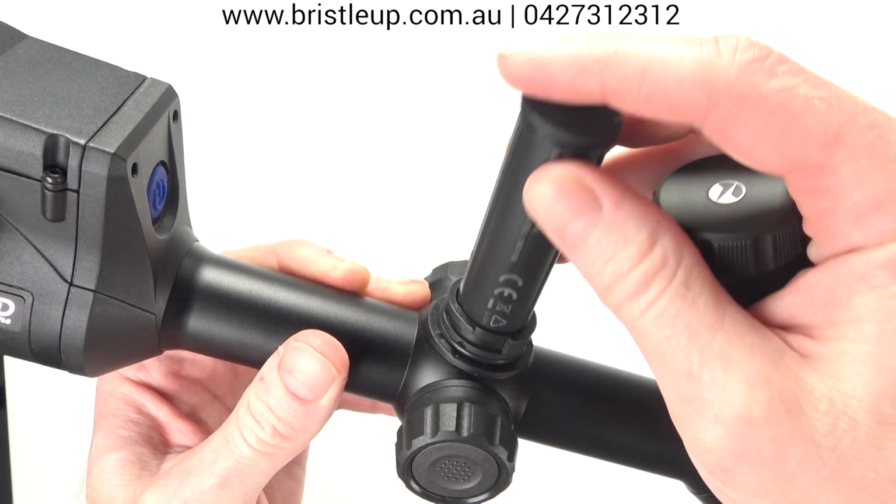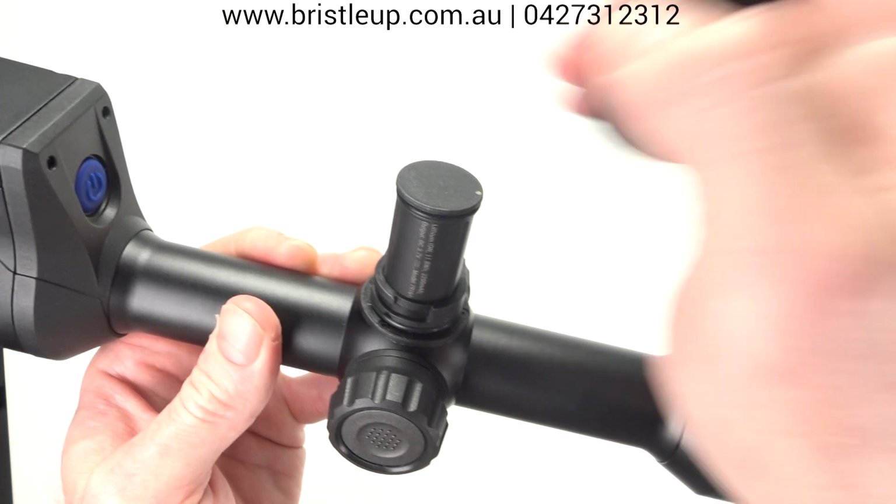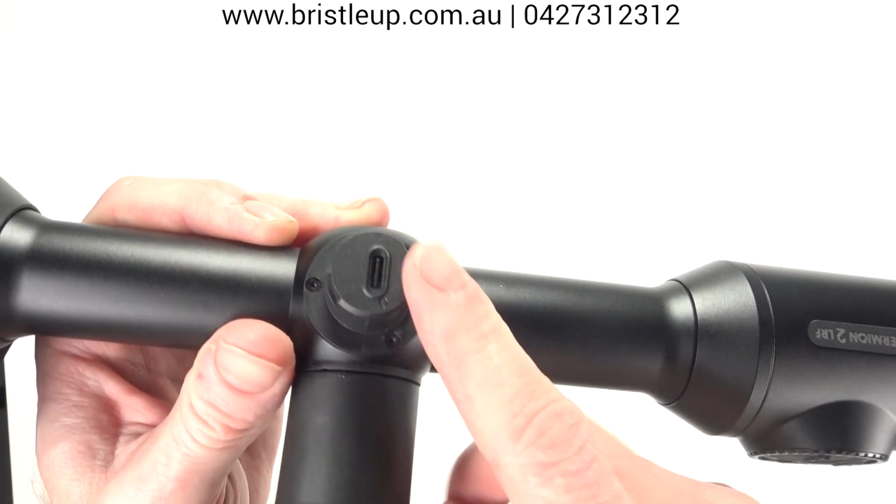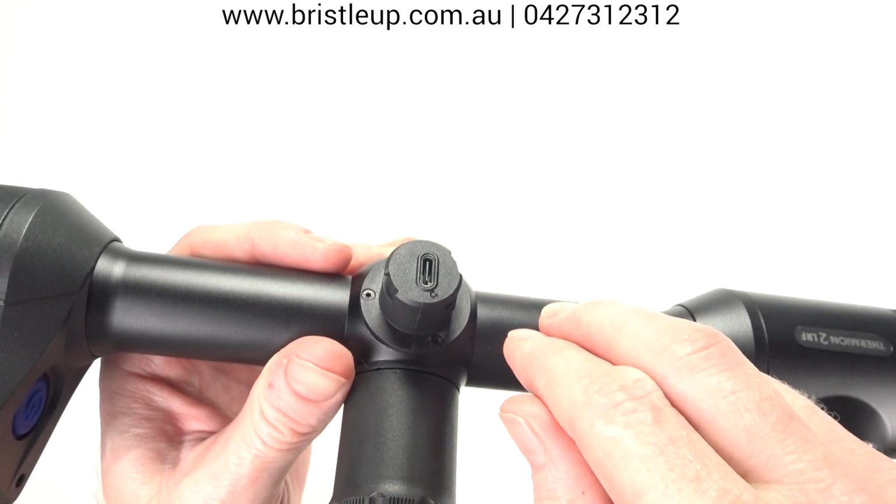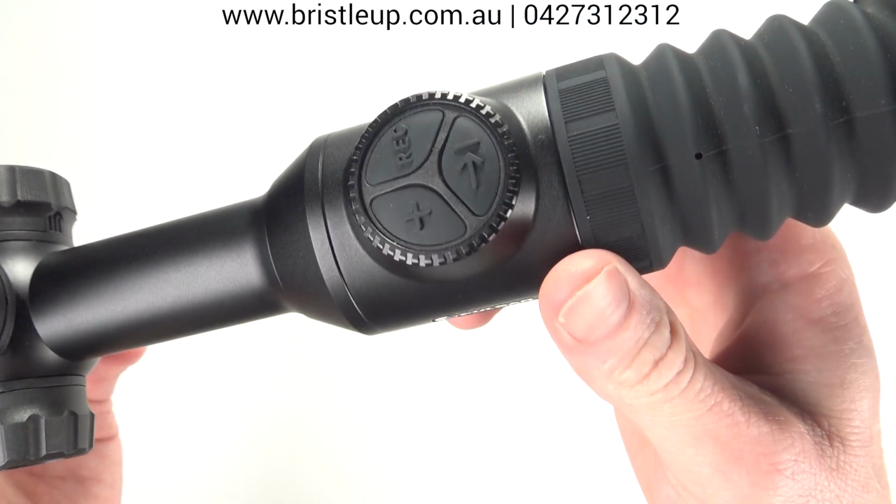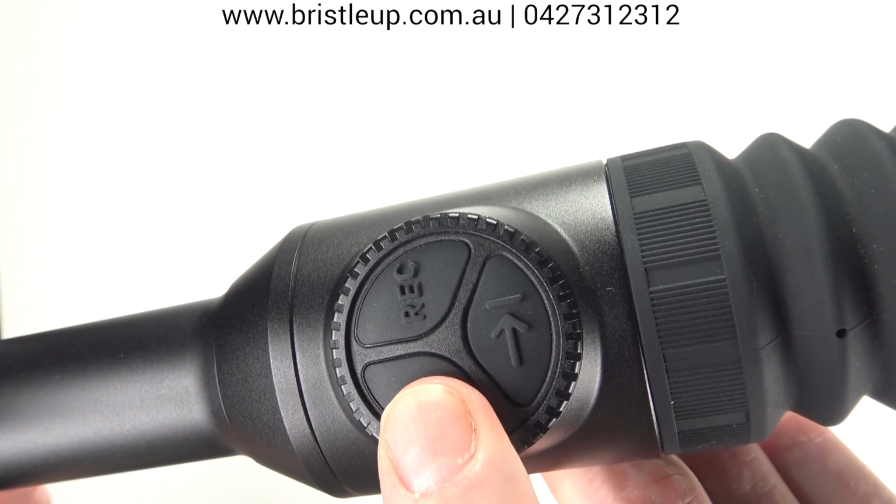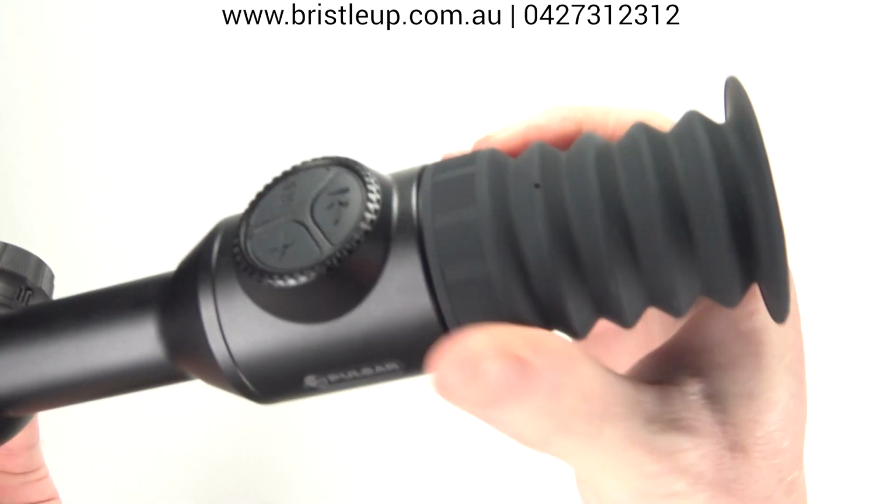Now going around on top here, obviously we have our extra battery here. It's an APS-3 battery. Now it is very quick to get the battery out and change it, which is very nice. Then on the other side here, we have our charging cap. You can remove this and you'll see the USB-C charging port there. Now this will charge both the internal batteries as well as the extra battery on top here. Now moving down, we have our buttons here. We have our rangefinder button, our record button, and our zoom in and out button. And then obviously we have our eye cup and adjustment for our eyes.